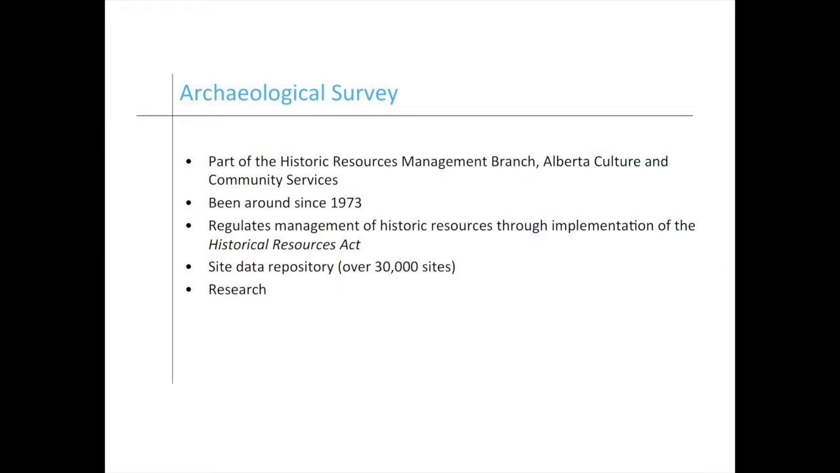Just some background about the survey and the Historic Resources Management branch. It was established in 1973 with the passage of the Historical Resources Act. And there's sort of three functions that the survey performs. One is regulatory, one is a site data repository for all our archaeological sites in the province, which number over 30,000. And we also do archaeological research.